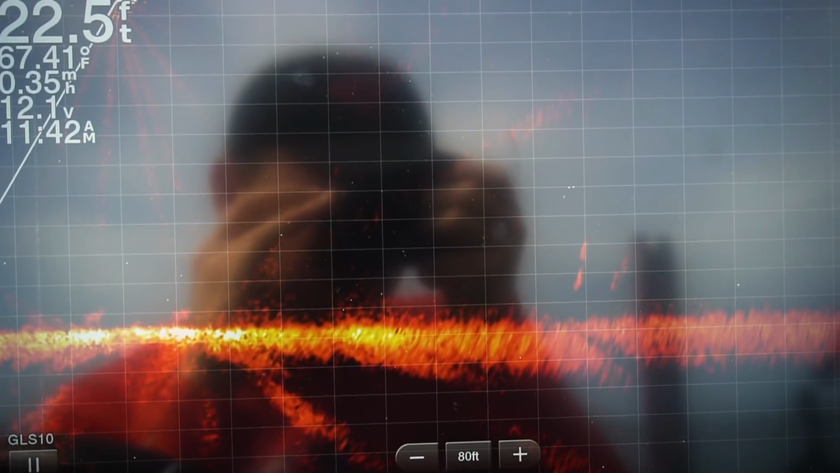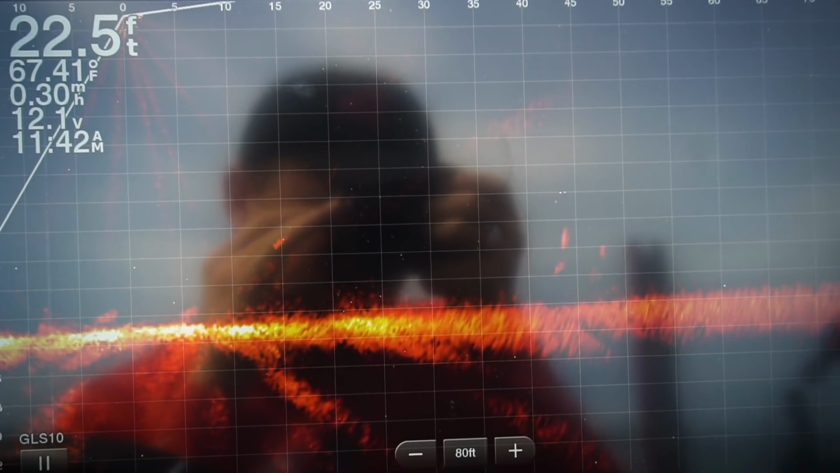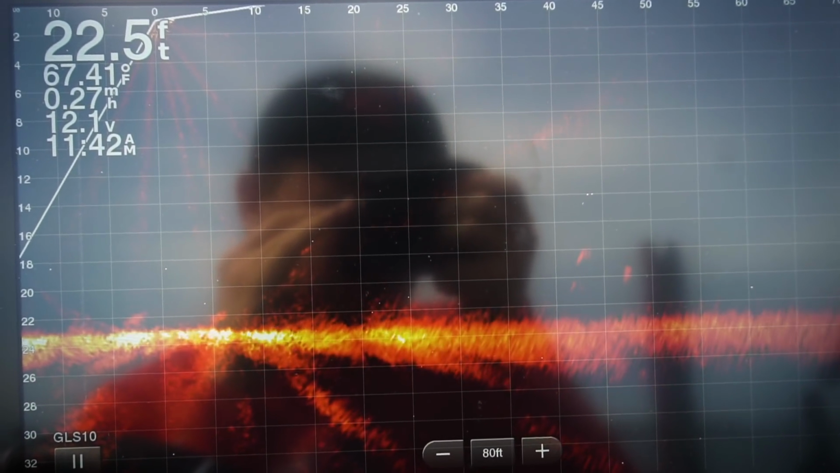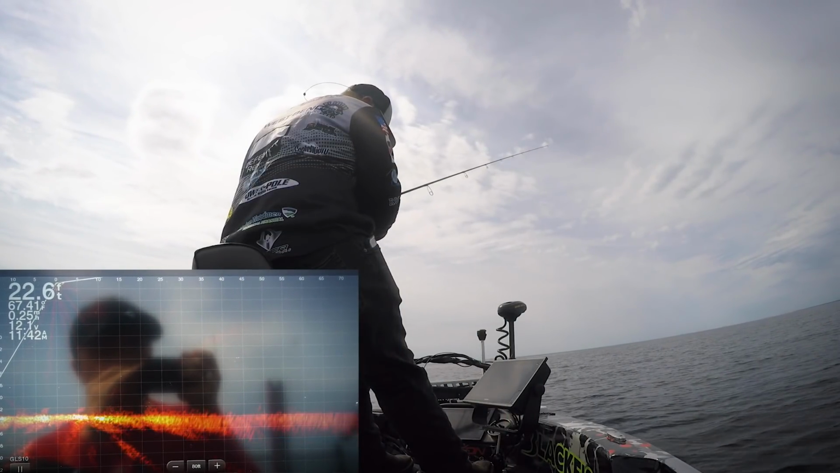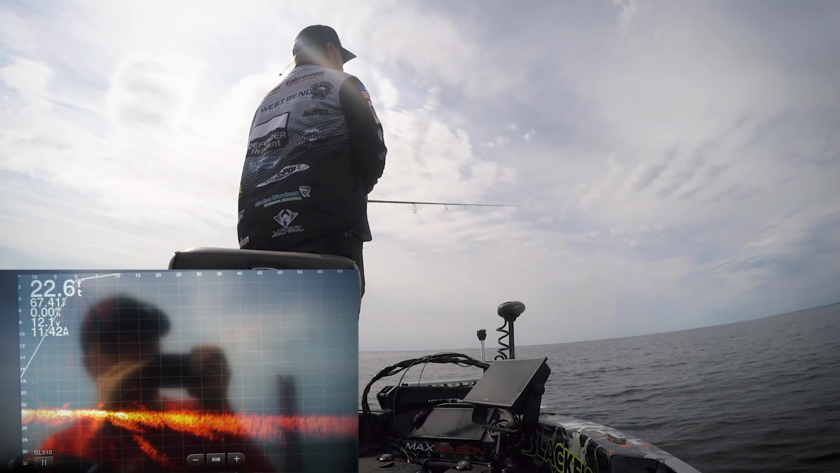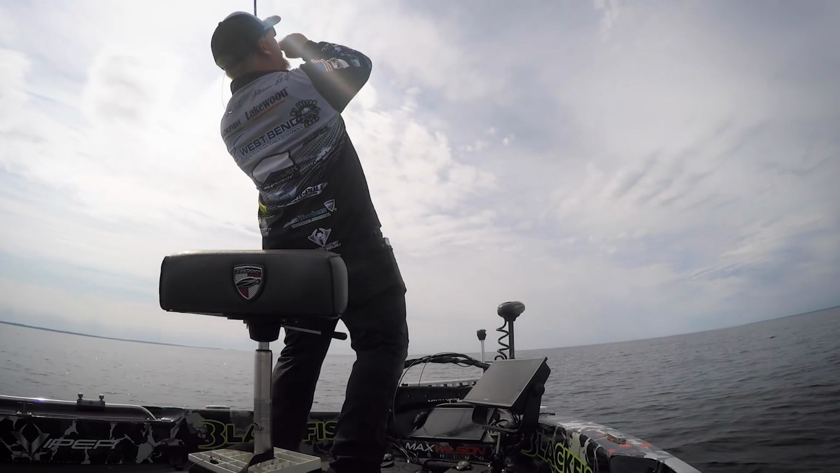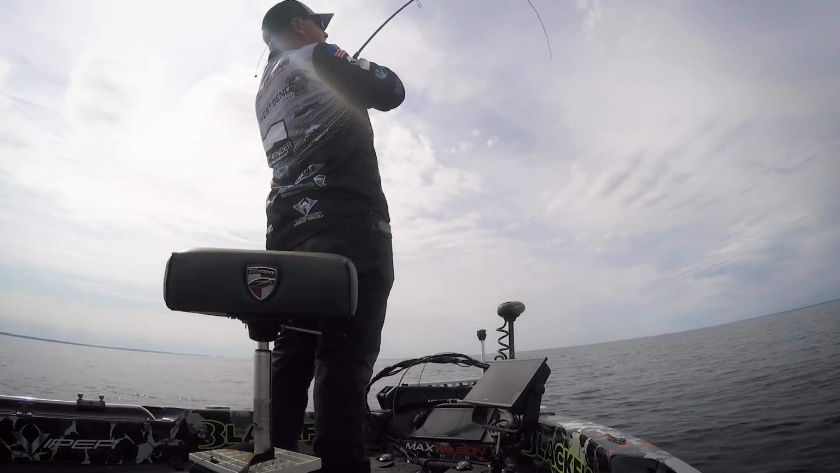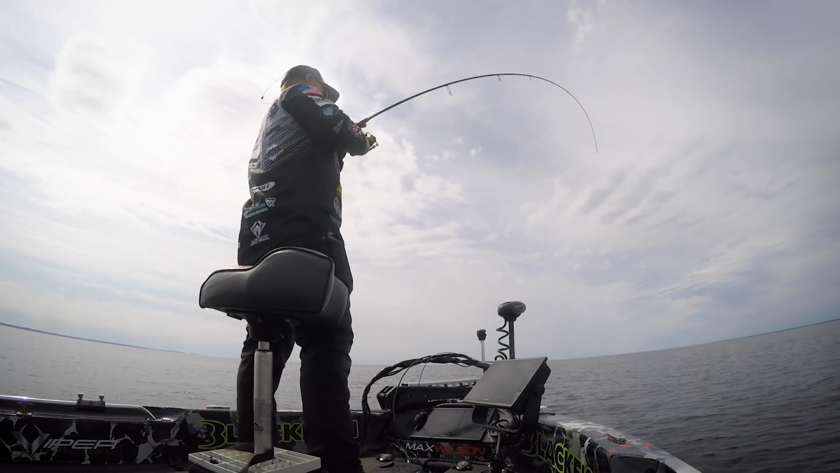45 is about the max I try and go. You want to drop it right on them. So I cast it past them, and I want to reel up, drop it right on them. So I'm dropping right in them. It's dropping down. Go. So it's just like that.